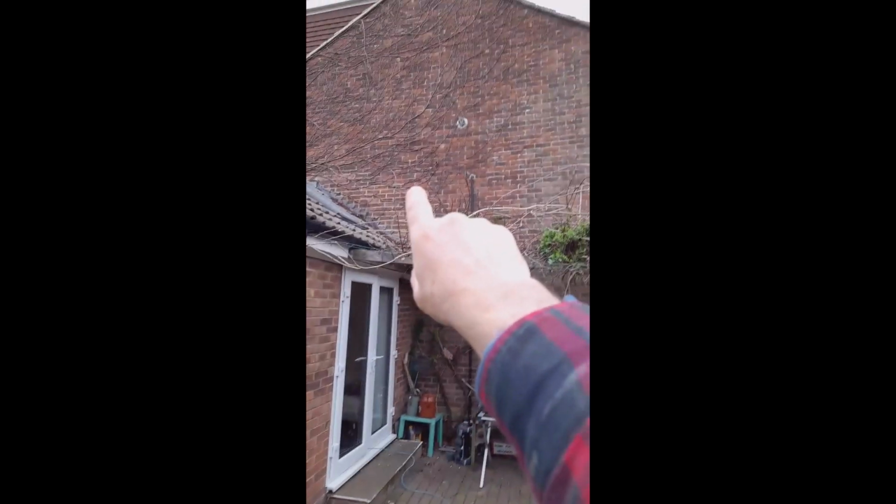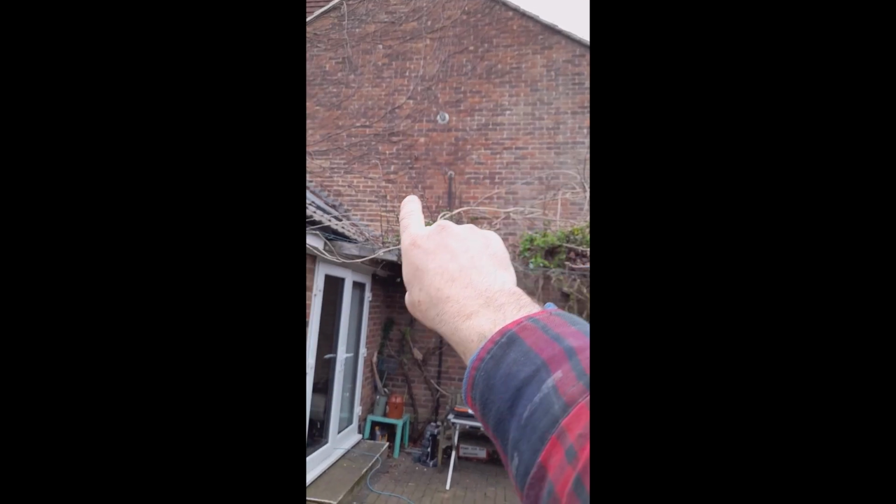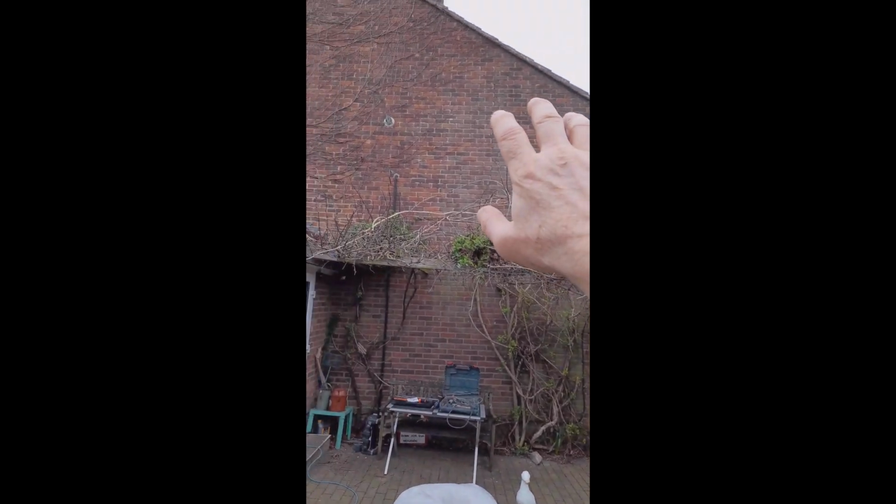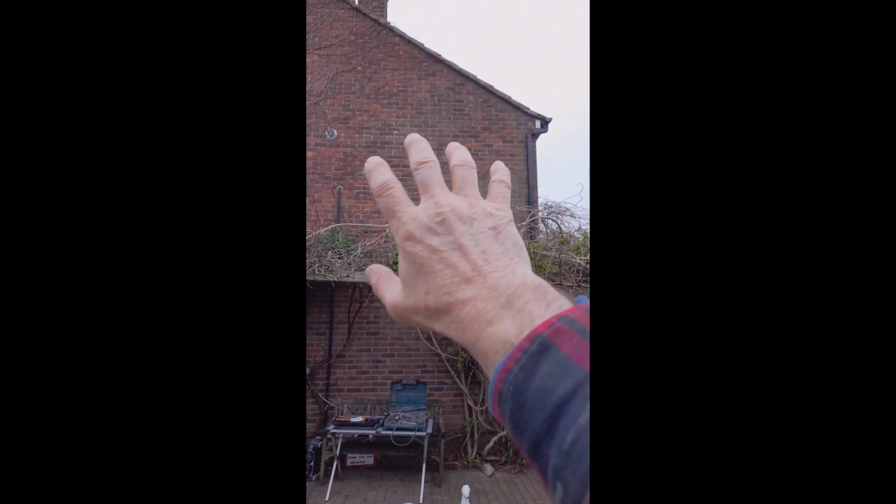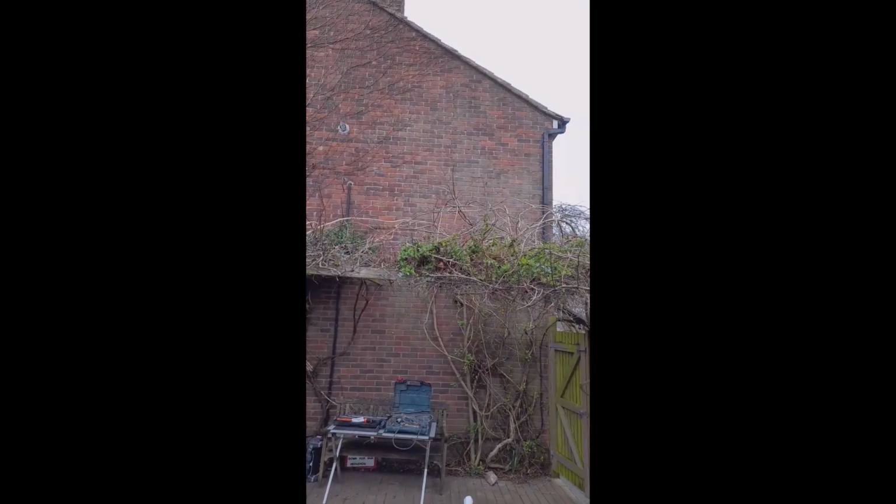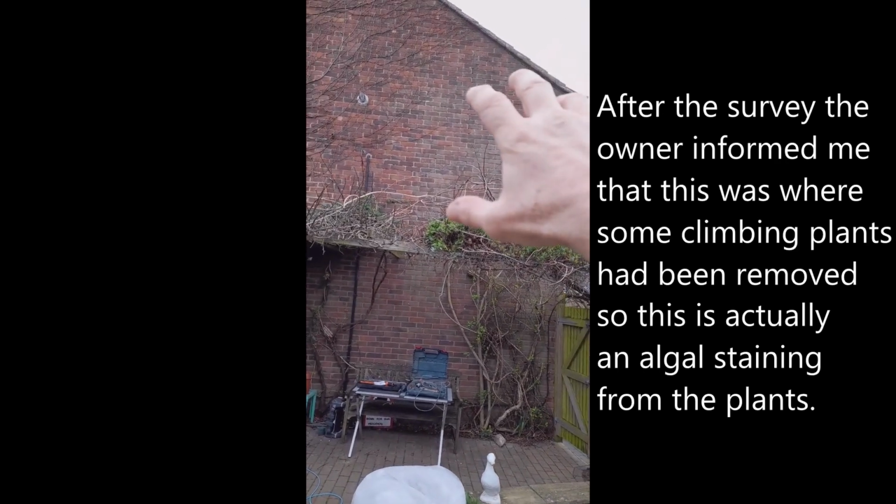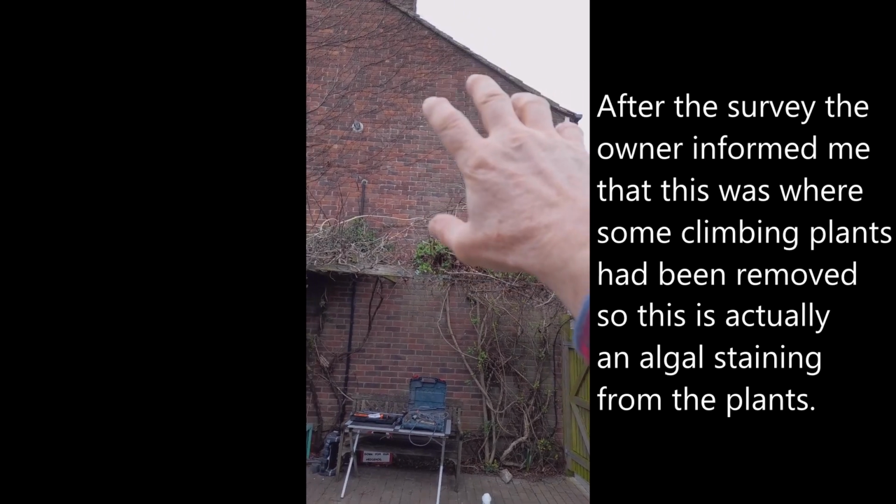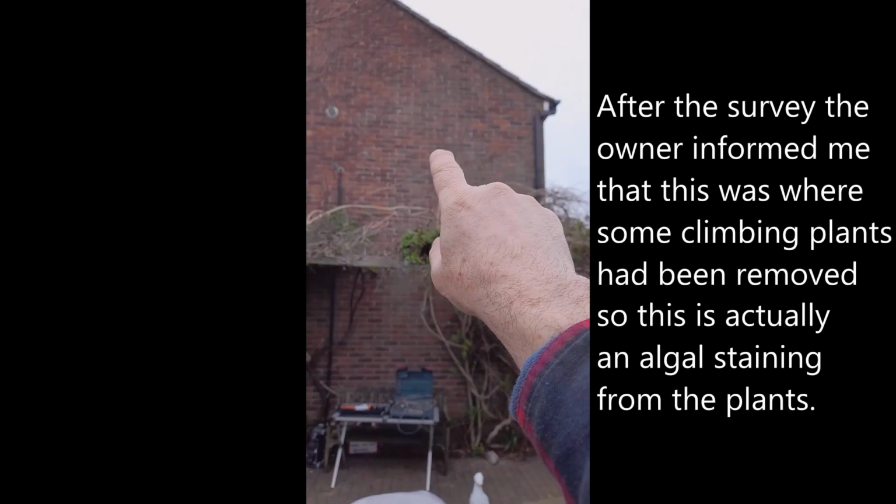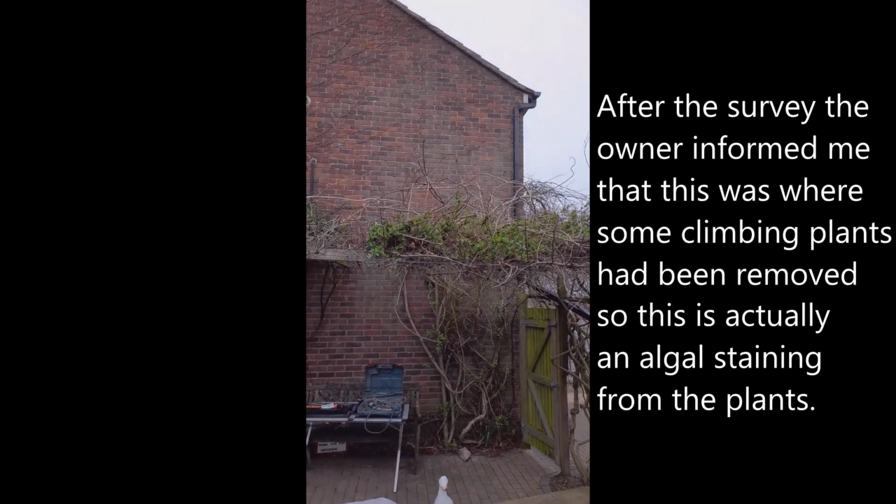So I'm going to drill a hole up there and maybe there, and also, you can see a smeared light coloration there. I suspect some of the cement or maybe a lime cement mortar mix was used, and it seems to be washed down the wall. So I'm also going to drill up there to see